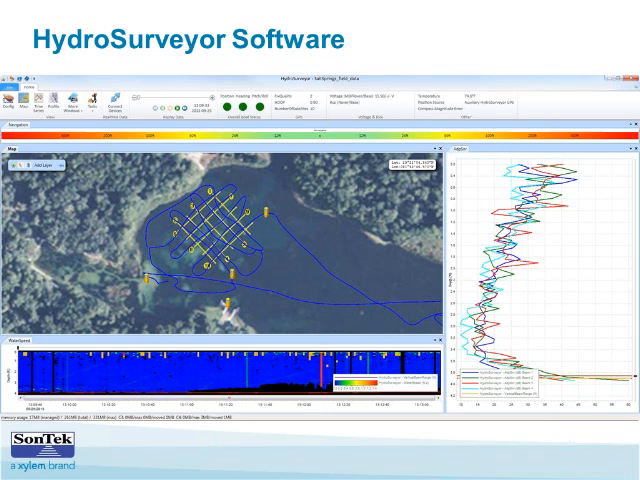But it does bring up a good point that if you are surveying with the HydroSurveyor, you need to be aware if there is vegetation present or not, and quality check your data to see if you actually are still tracking the bottom, or if you might be tracking the top of the vegetation.